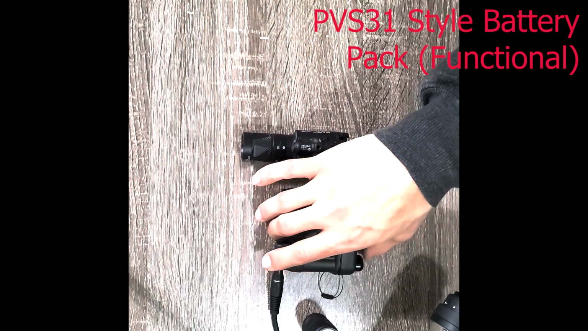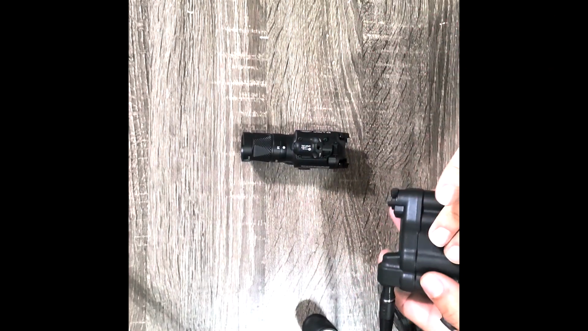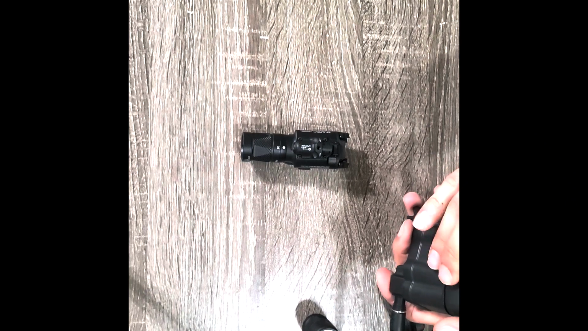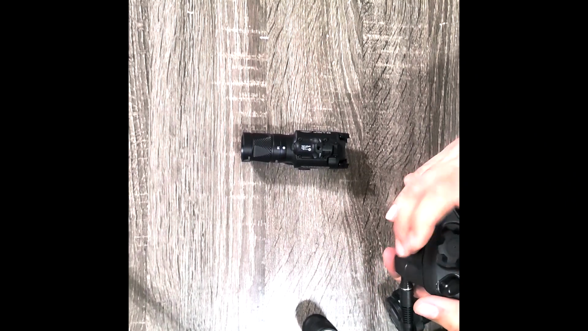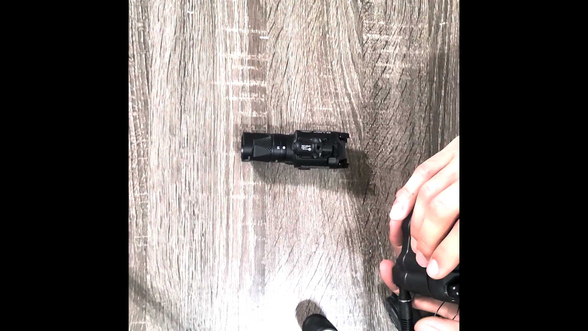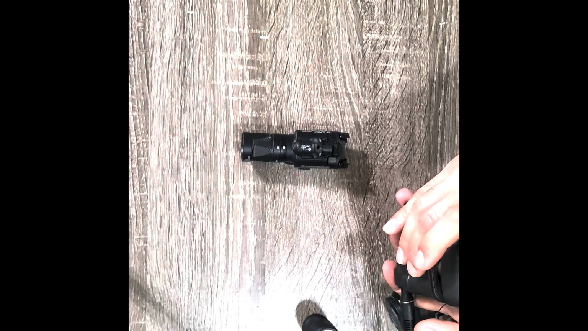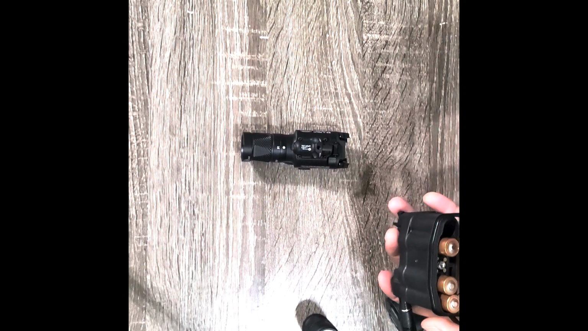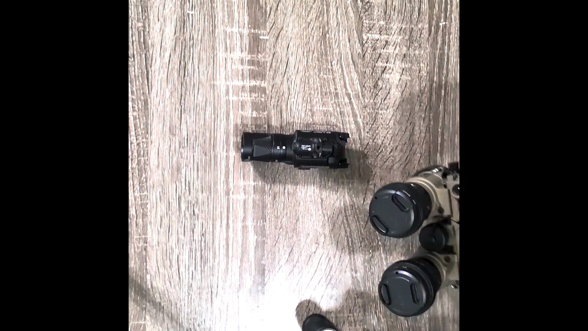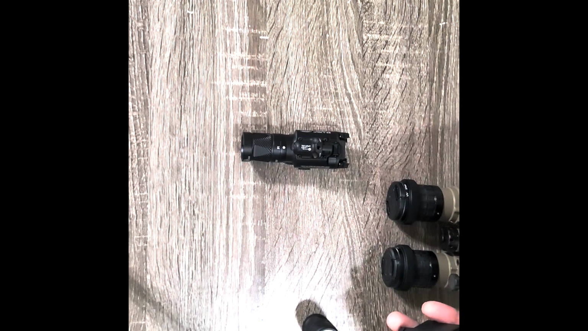And here we have the PVS31 style battery pack. I just wanted to show you guys that it works really well with night vision. As far as, will it take a good impact or will it result in flickering when running? That has yet to be determined. I will update that in a future video. But anyway, it takes 4 AA batteries. It's got a seal for waterproofing.